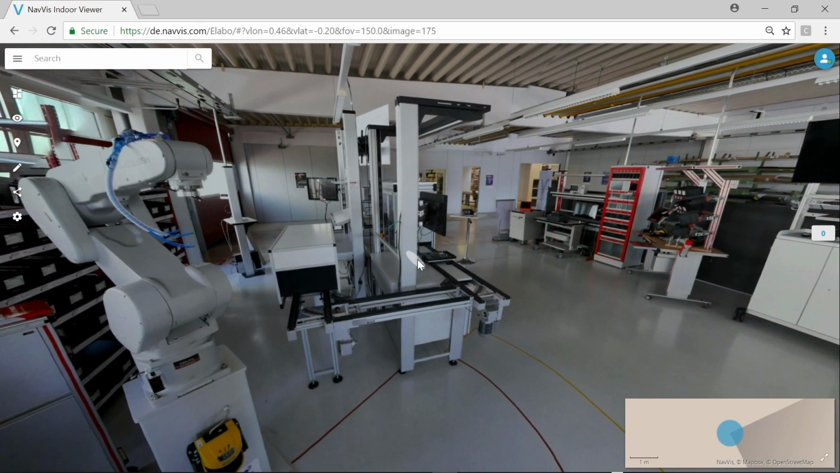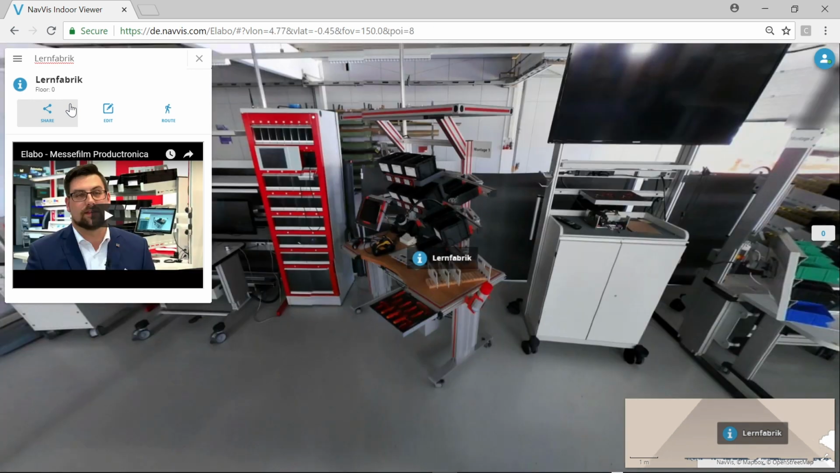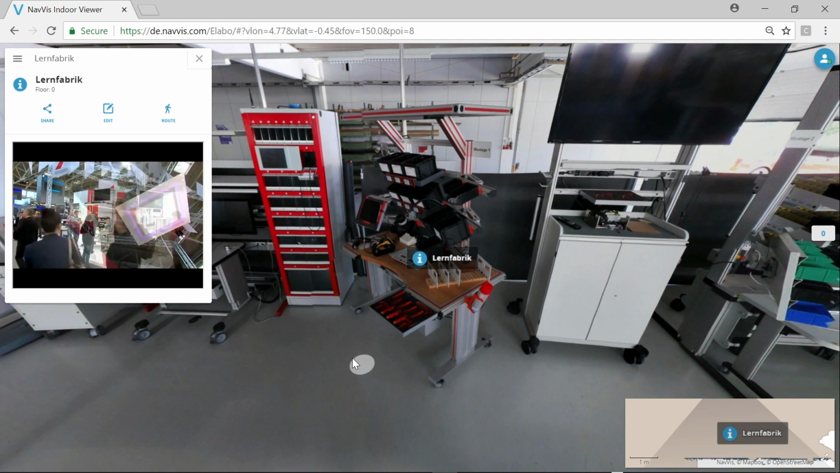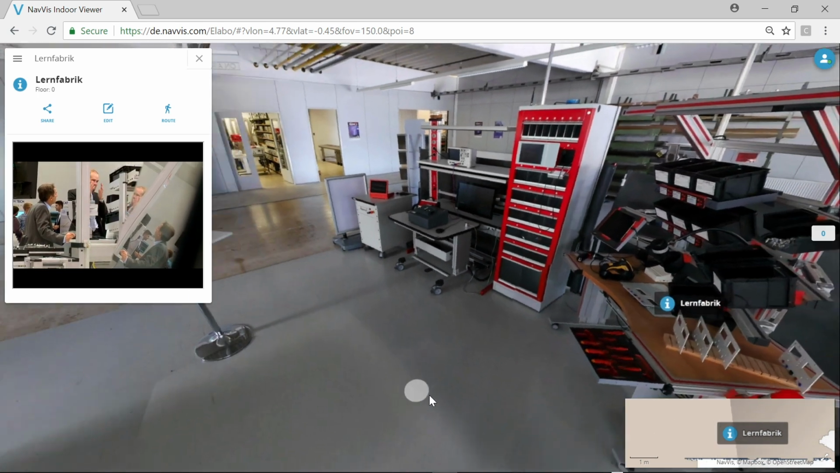We see NavVis as an additional building block in our employee training program and in knowledge management for the information age. With NavVis, you can realistically simulate an employee's working environment in advance, and by including new information, additional information, give the employee the chance to get used to their working environment without ever being there in person.